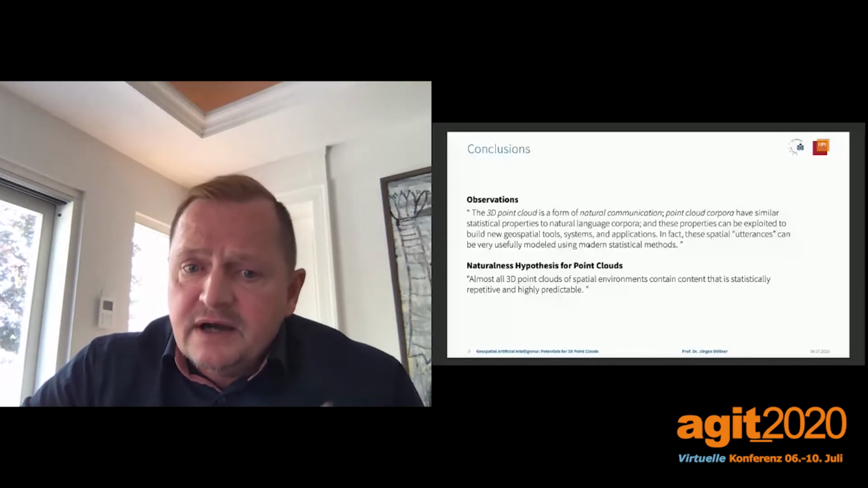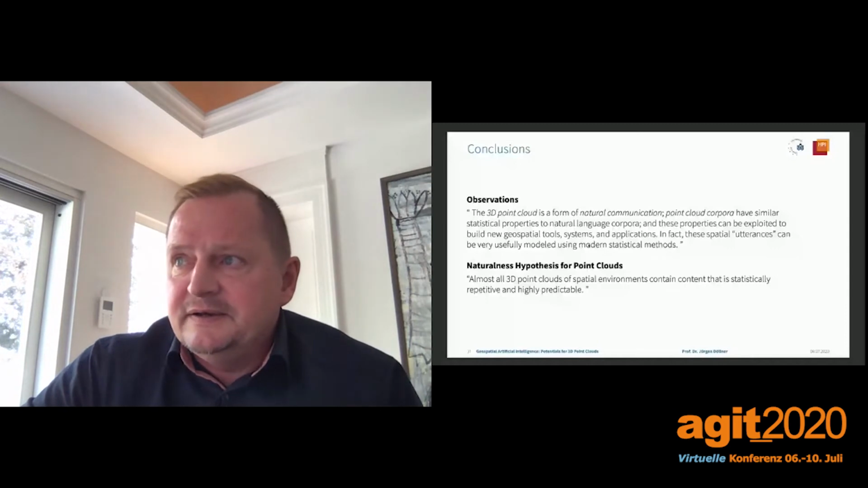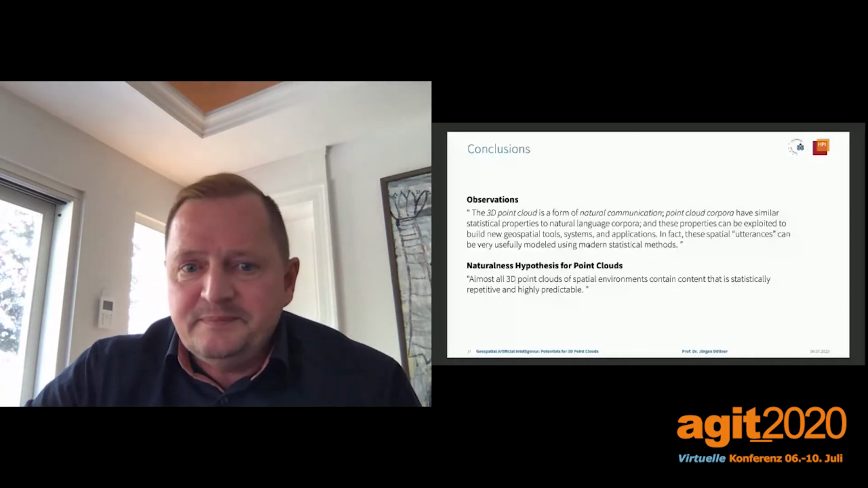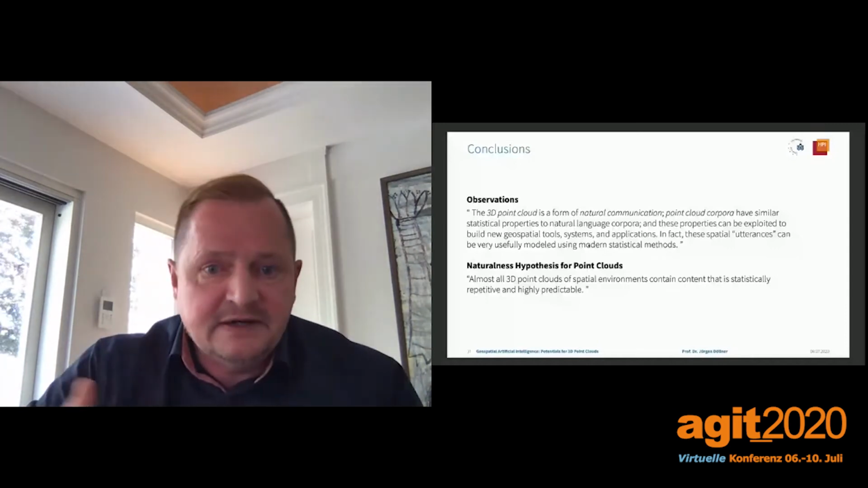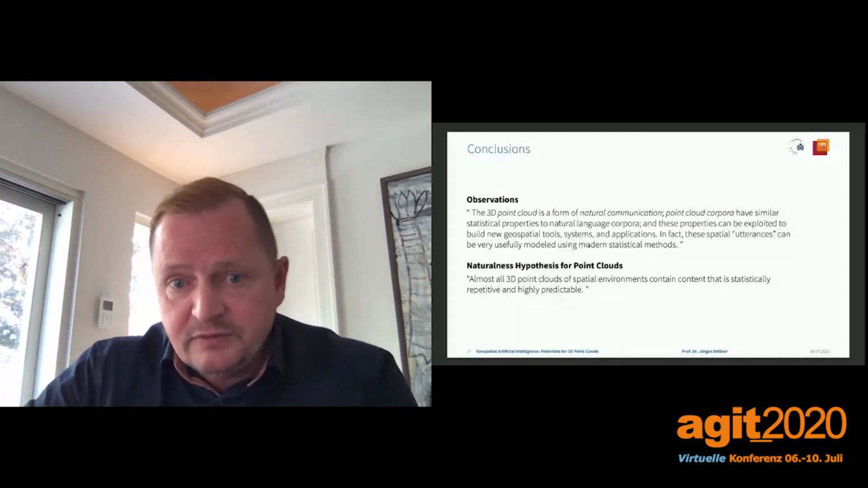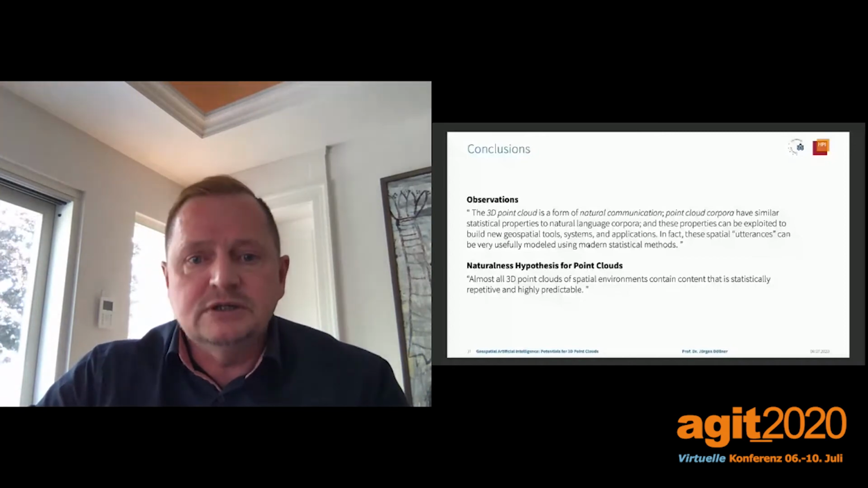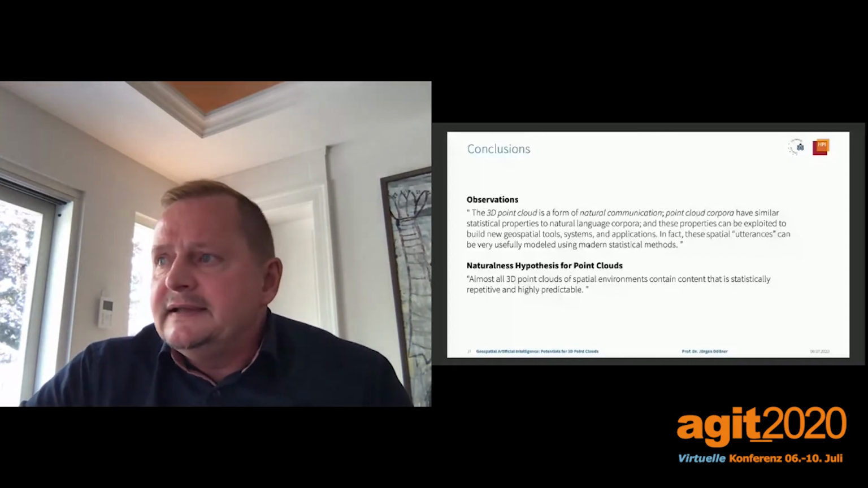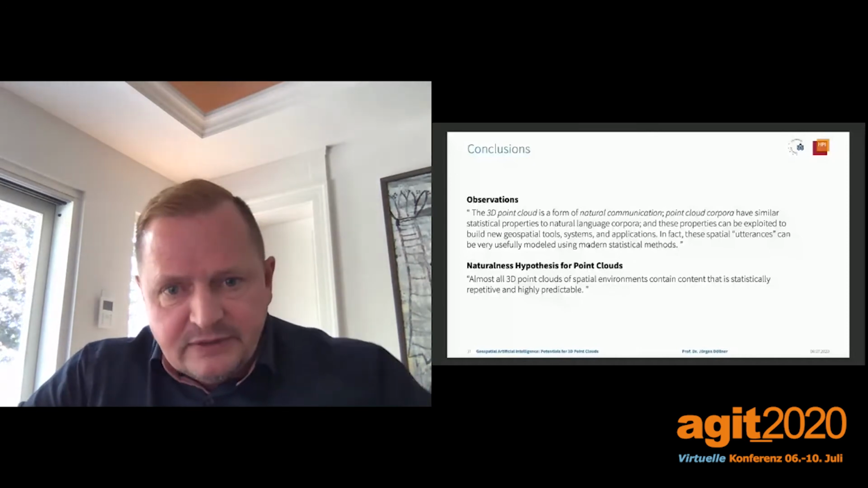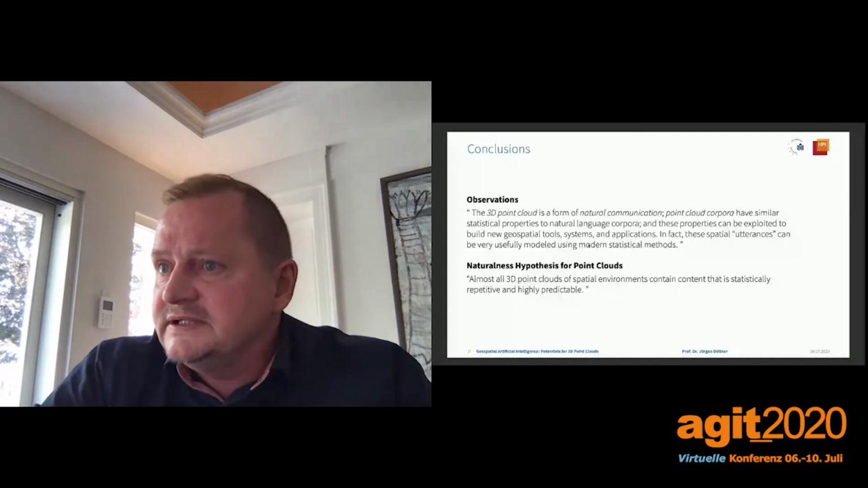In that context, we speak of spatial utterances, because typically utterances are based on language, but in our context, point clouds represent simply spatial utterances. And this leads to a theoretical finding, which is called the Naturalness Hypothesis for point clouds.